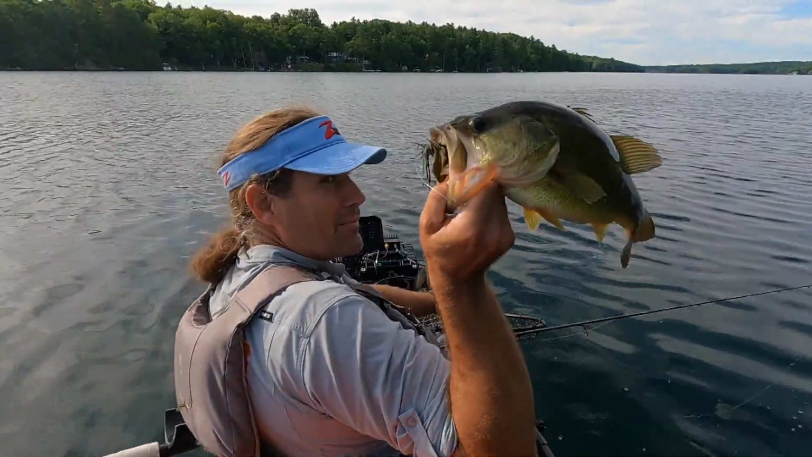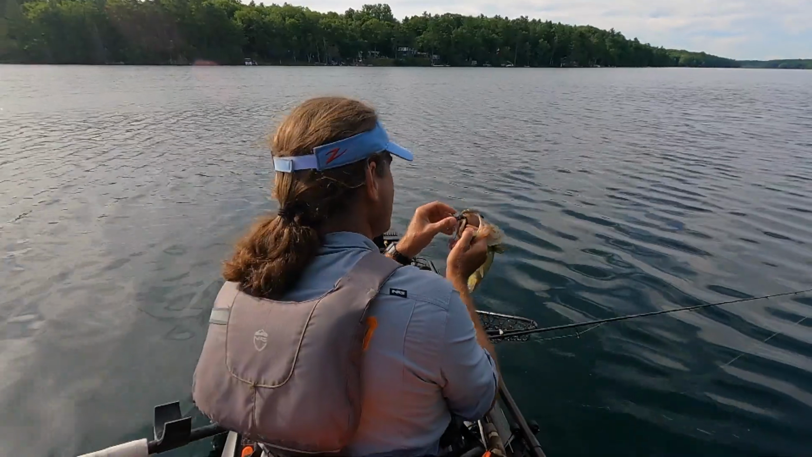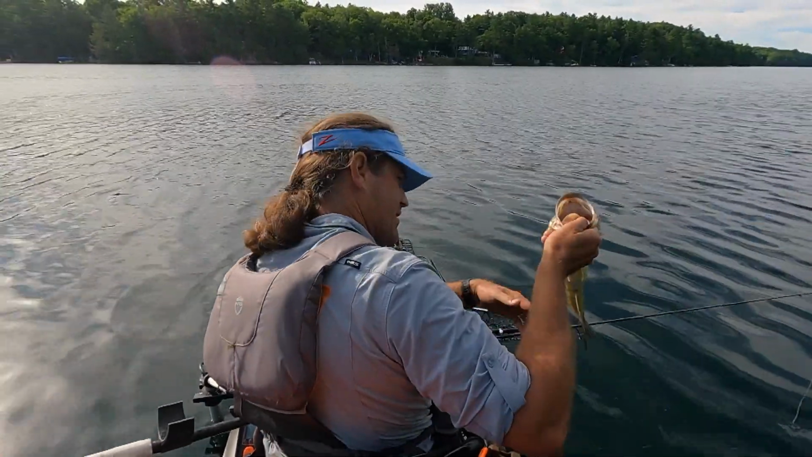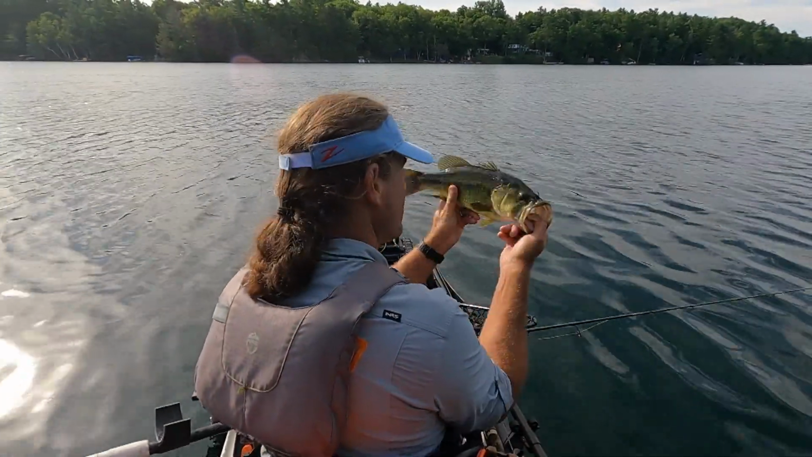Nice little largie. Yep, largemouth on the finesse jig. Very cool. Thanks for a good fight.